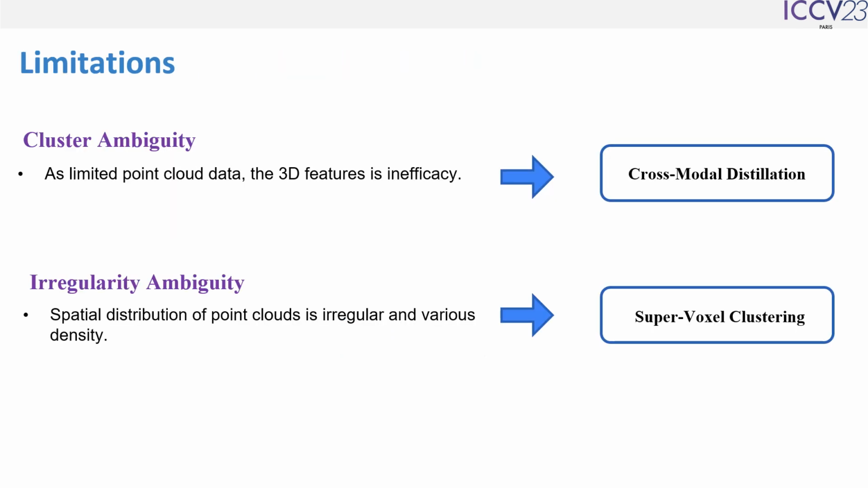In our analysis, the methods of simply extending the clustering pipeline to 3D suffer from the following two problems. The first problem is cluster ambiguity. As a limited point cloud data, 3D features are inefficient. For example, ScanNet has only 1,513 scene data, while image datasets such as COCO have more than 100,000 images. For this problem, we propose Cross-Modal Distillation that transfers knowledge from image models.